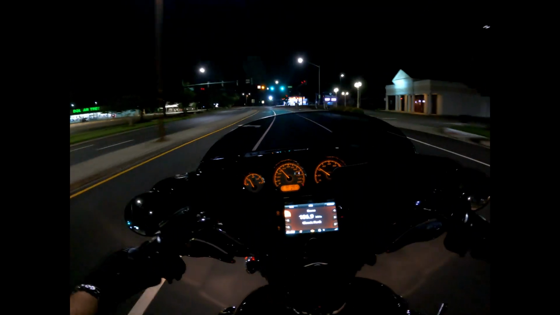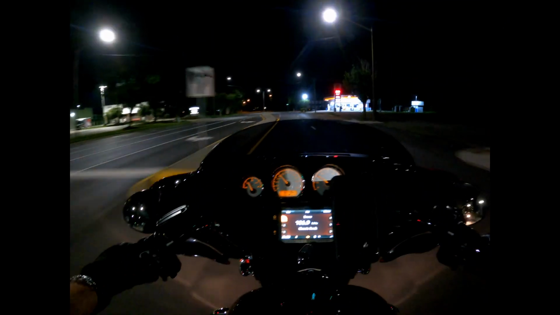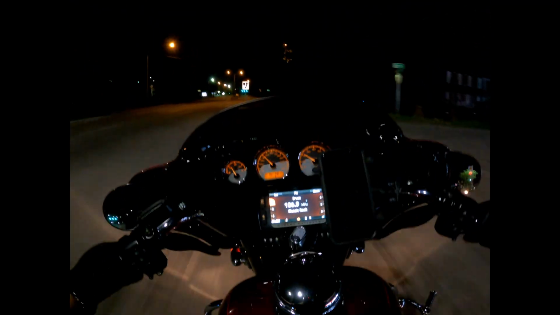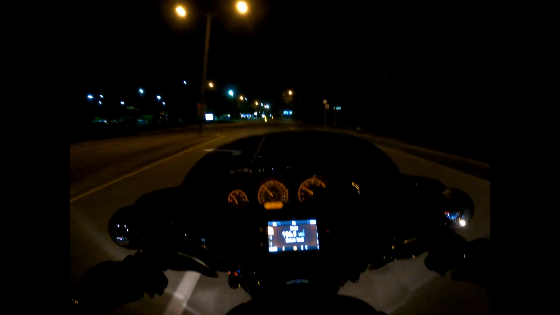Oh, I ordered a bigger SD card for the GoPro. It'll be delivered tomorrow, I think is what it said. So we'll be able to shoot twice as much footage. And I got 3 batteries. I always carry all the batteries with me. But yeah, we'll be able to shoot twice as long.